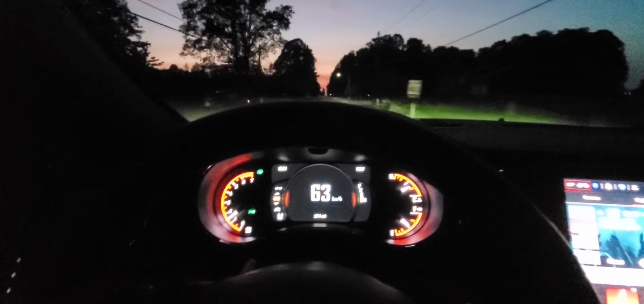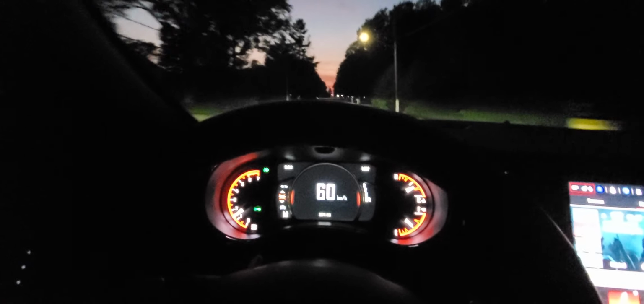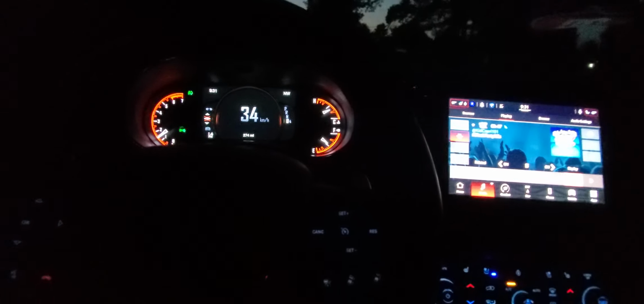Now, I'm not sure, and I'm going to do a little more research in regards to putting the SRT spoiler on a GT or an SXT. For me, I'm 99% sure that it's going to fit on the RT.